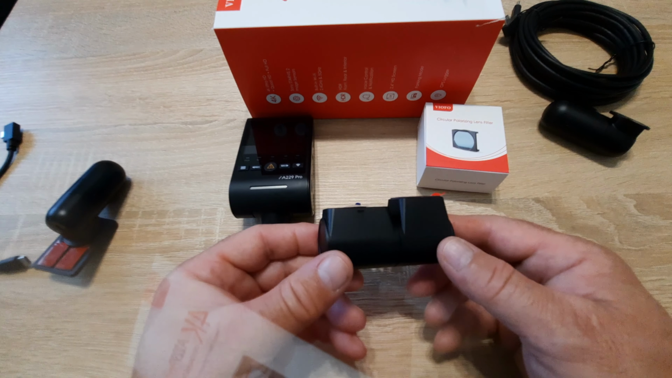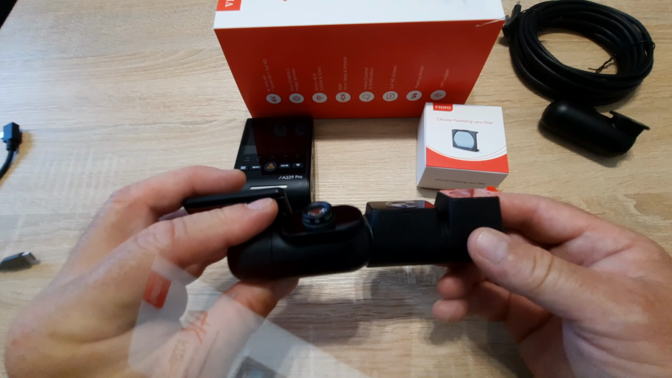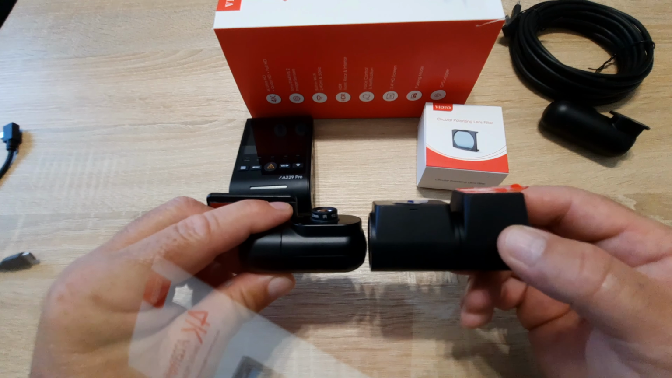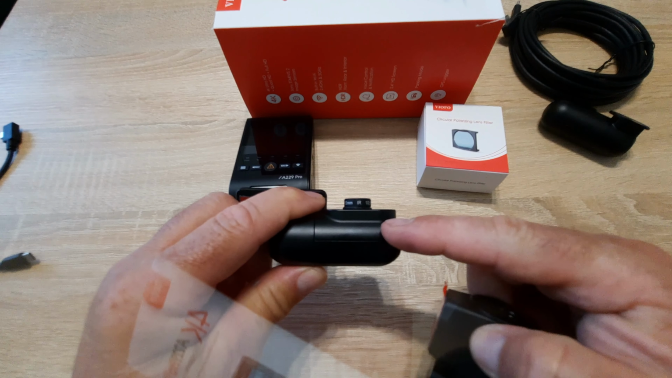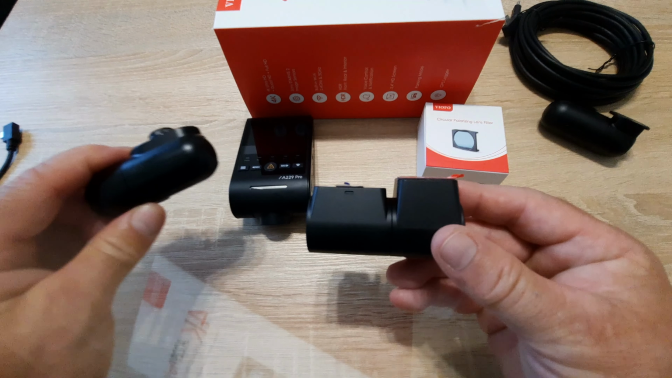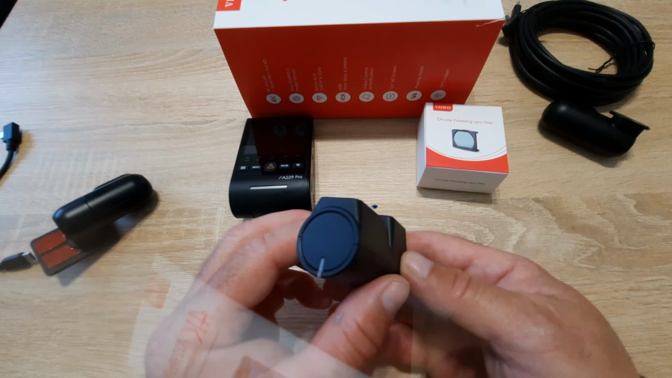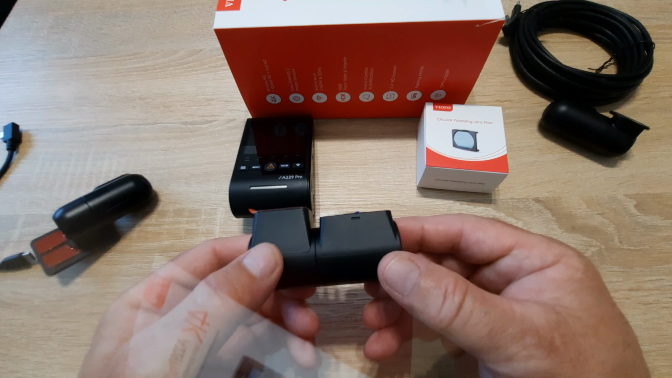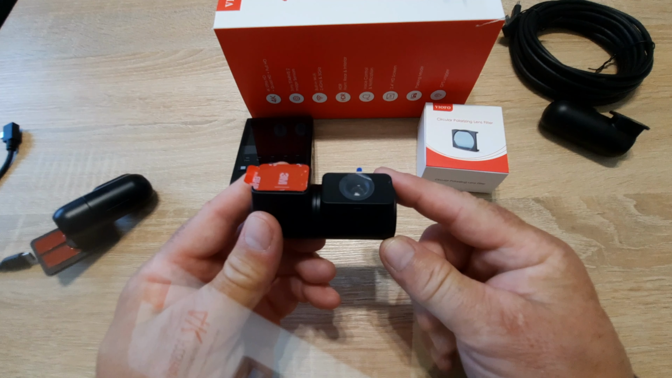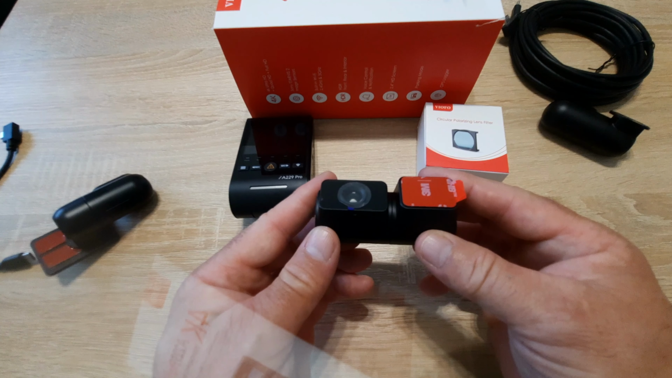So I will make some tests with their lens. I am very sure that their lens is better or equal to my lens. I bought a good quality lens because I know that Viofo is using only good quality lens. Maybe they are using the best lens from the Chinese market. Maybe only the South Korean brands like BlackVue or Thinkware are using better lenses than Viofo, but I am not sure.